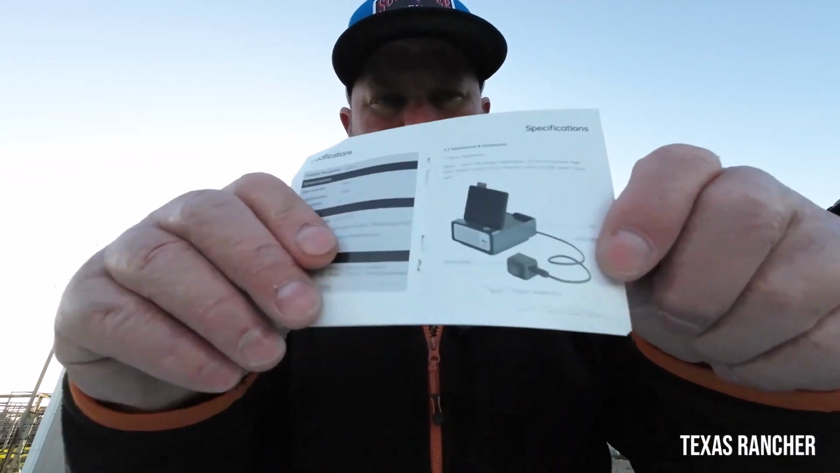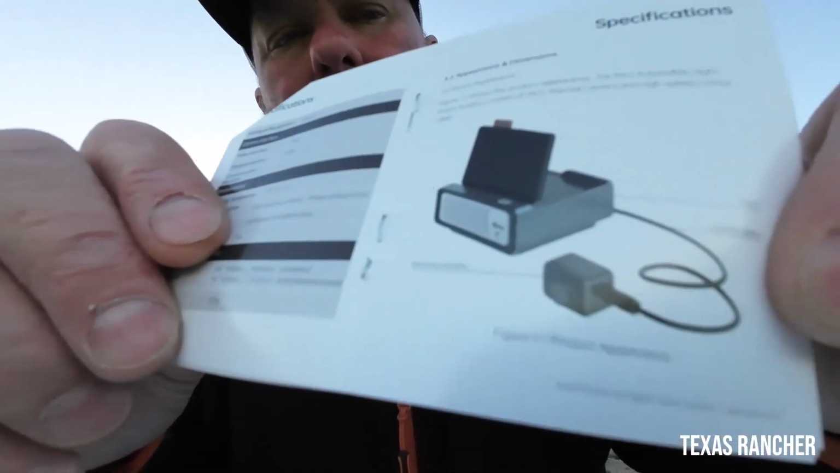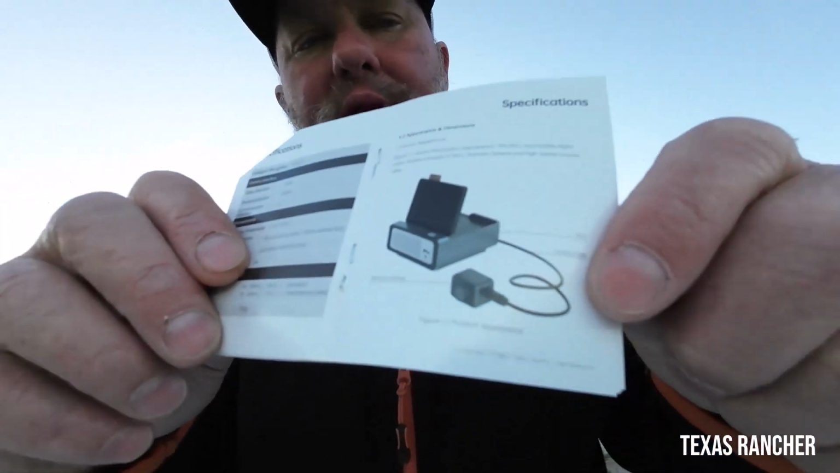And then the thermal camera is 36 millimeters in length by 27 millimeters high. It's about the size of a quarter. I mean, it's really small. There's a picture of it right there. You can see it's pretty small.